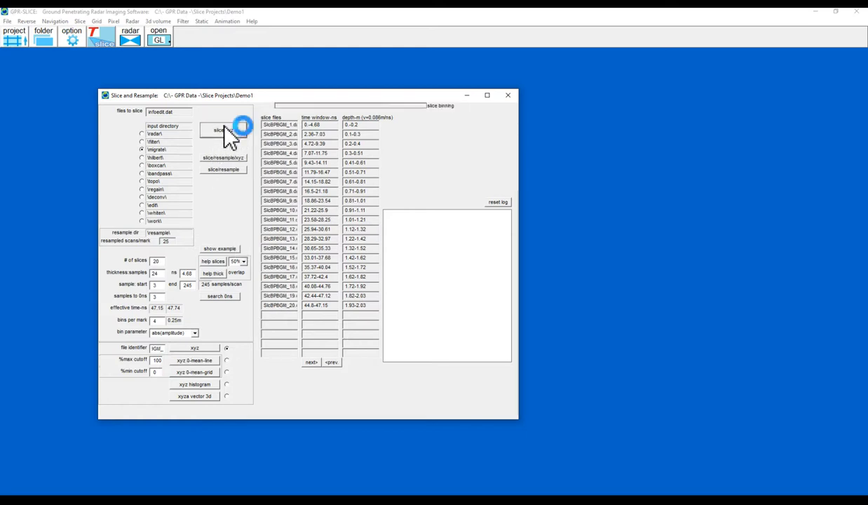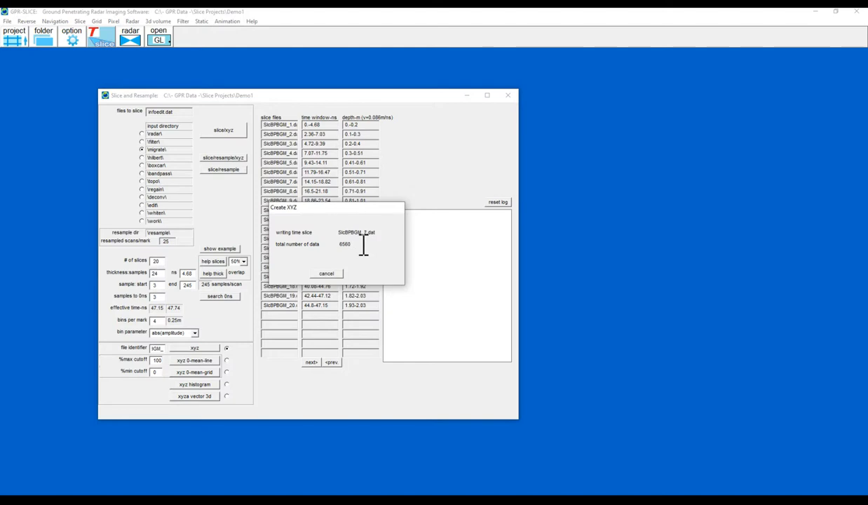So I now hit slice X, Y, Z, and that is taking each of the radargrams, chopping up the data into these coarse bins, and then generating the horizontal slices from those. There's my slices being created.